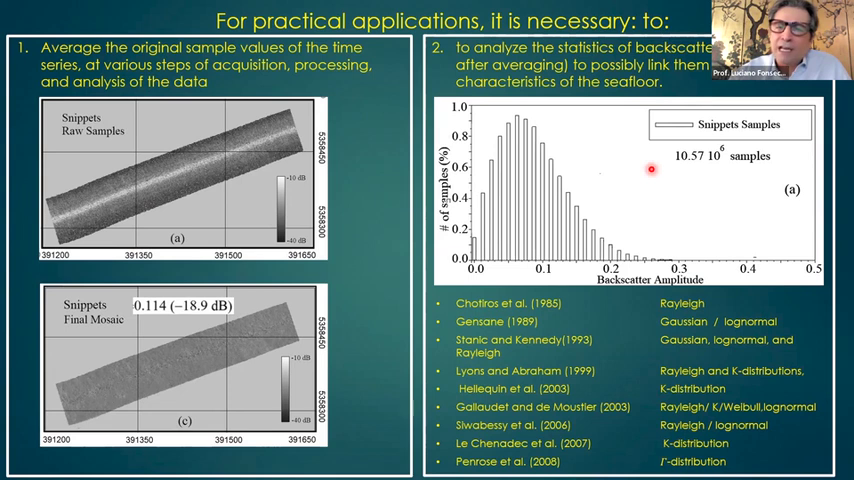And you try to analyze the statistics of backscatter. So I want to give credit. We are not the first authors working with backscatter statistics. There are many: Cotiros, Jensen, Stanek, Tony Lyons. I don't know if Tony is here. Laurent Lecan, Baudelaire, Demoustier, Penrose, and they try to adjust different distributions to the data.